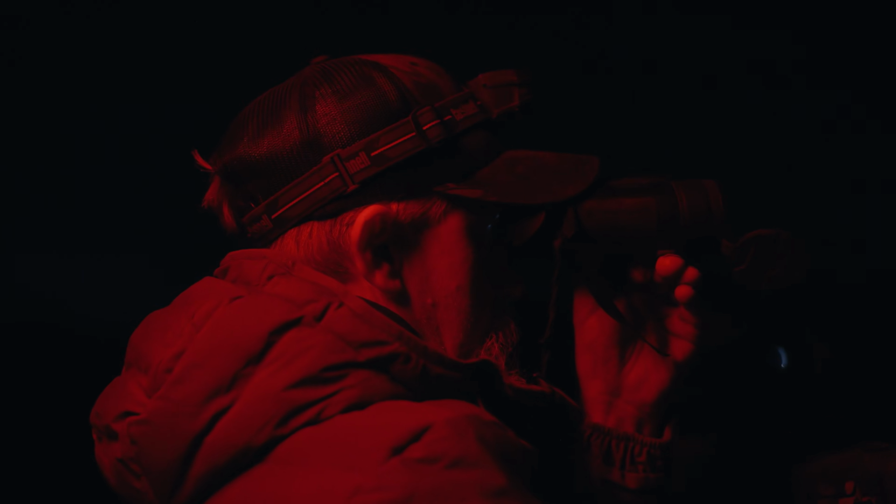And I've got this thing with the moon. When the moon gets in a certain spot, the dogs turn on, and it's just something I notice when we get to that point in the night. Activity picks up, and we got into some dogs. I think we probably ended up doing 8 or 9 sets. Nothing wanted to commit. Everything was staying 800-900 yards out.